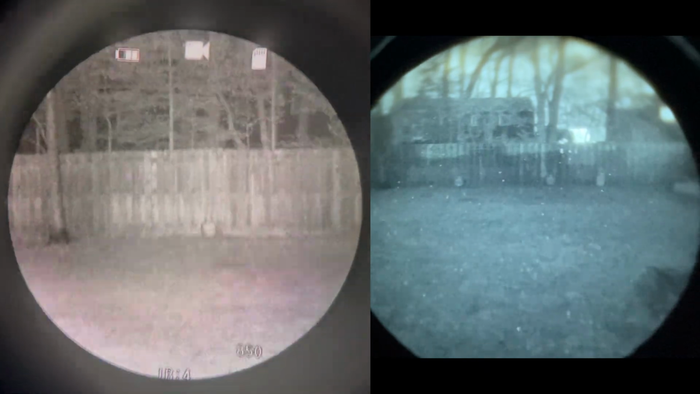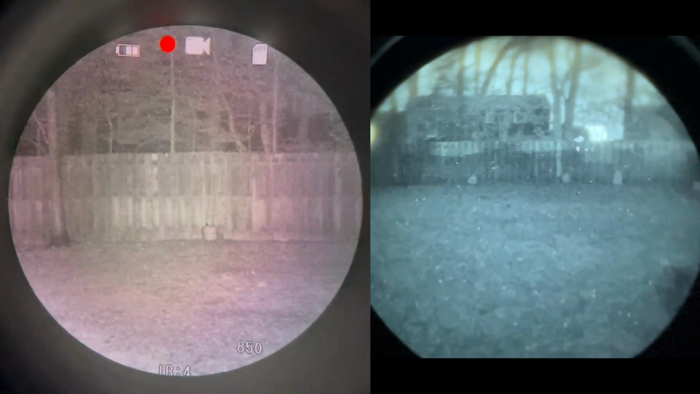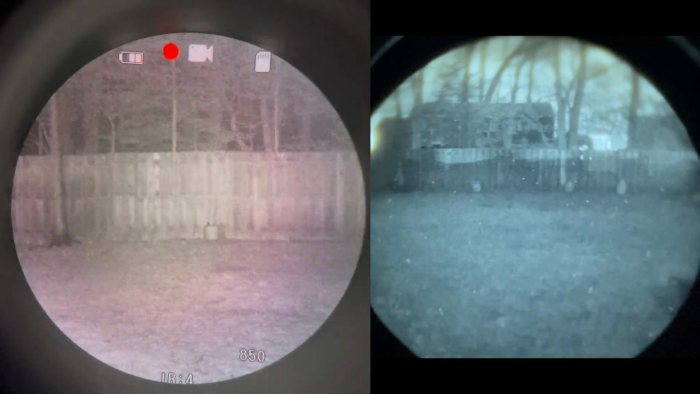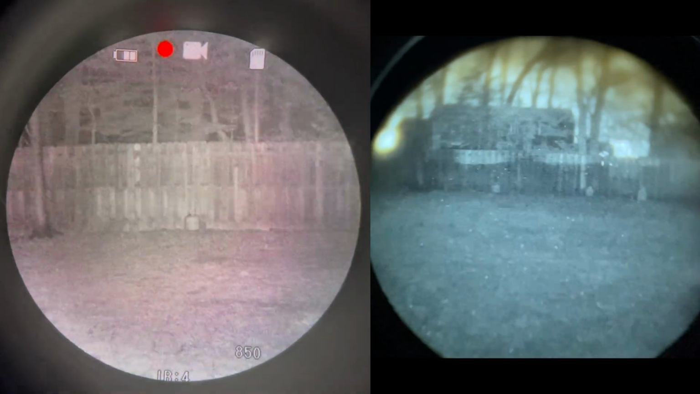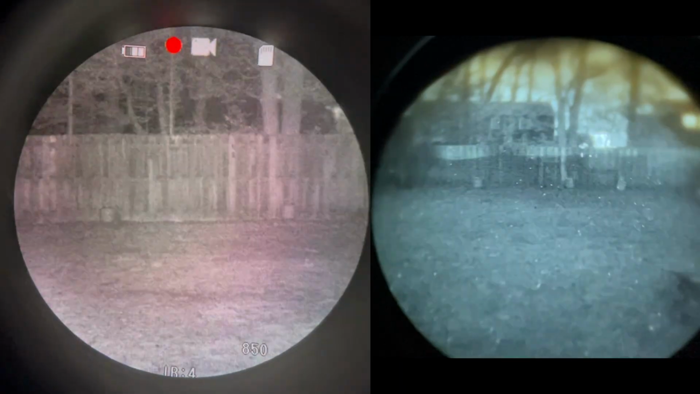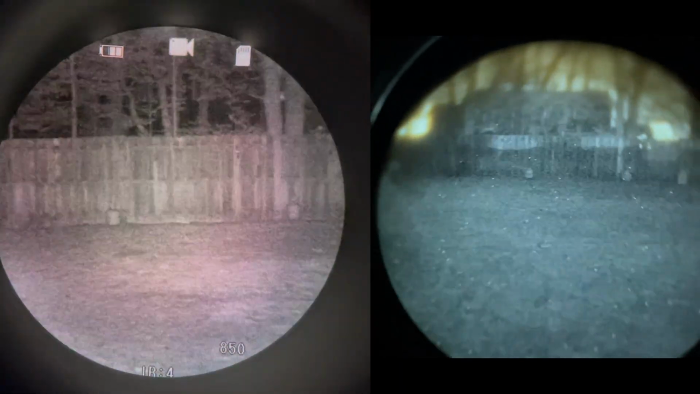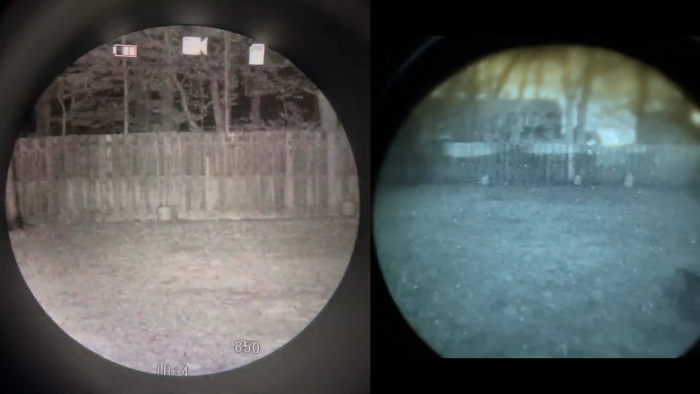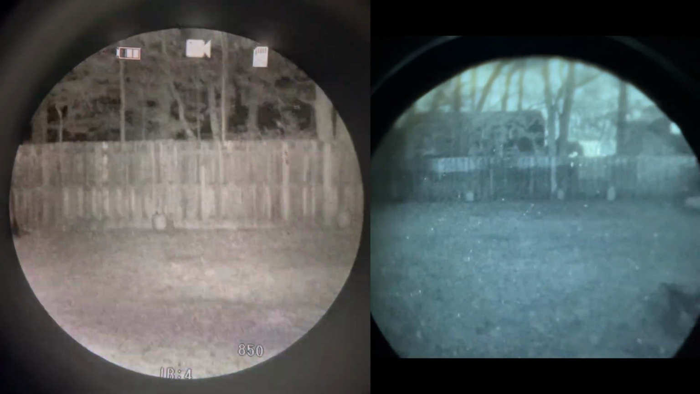For the FOV field of view test, I've got 2 propane tanks and a torso-sized steel target set up about 10 feet apart and 65 feet away. The tree on the far left is also spaced about 10 feet from the first propane tank. As you can see, the 25.8 degree field of view of the NVG-40 makes it so you can barely fit the tree and 2 tanks in the shot at one time.